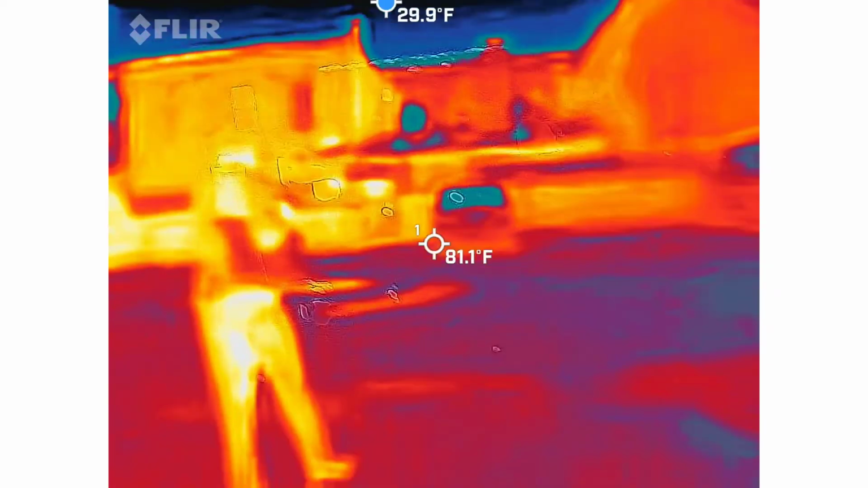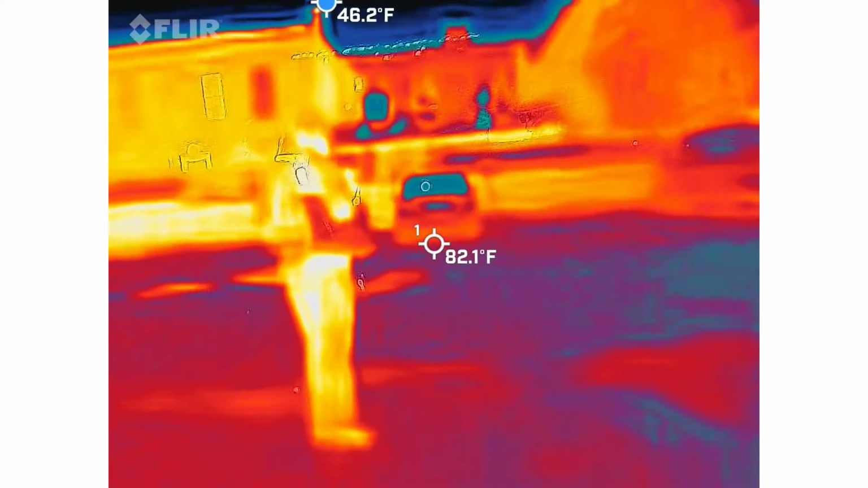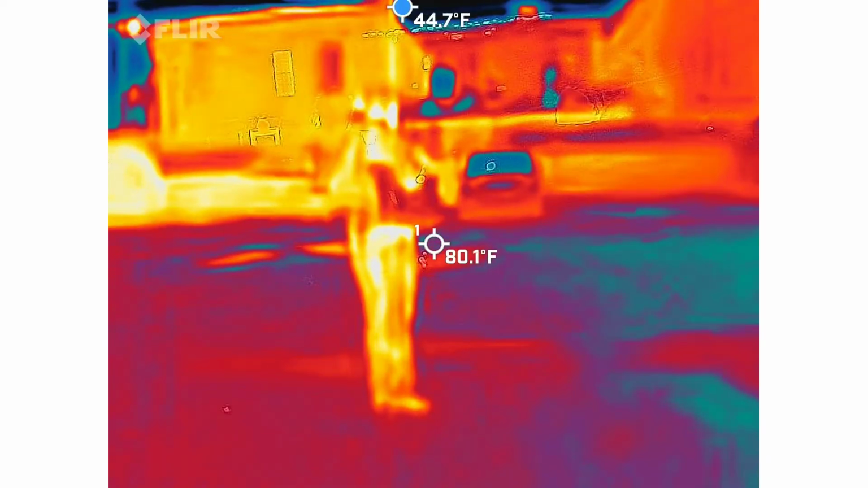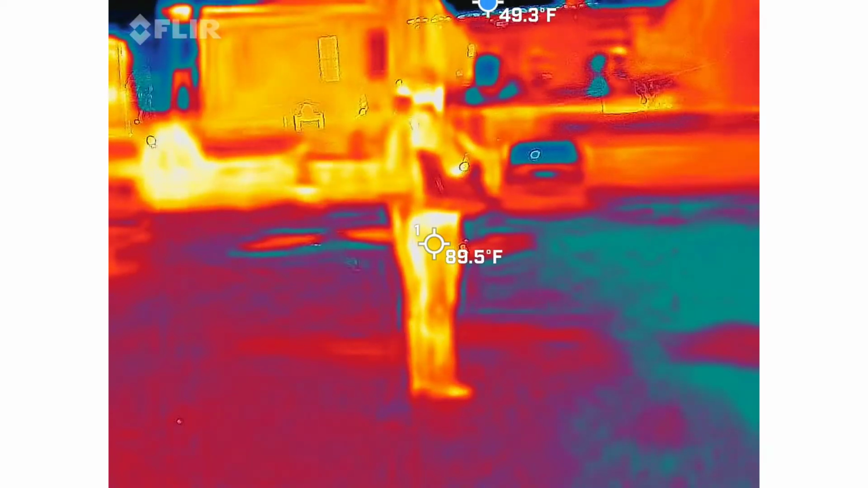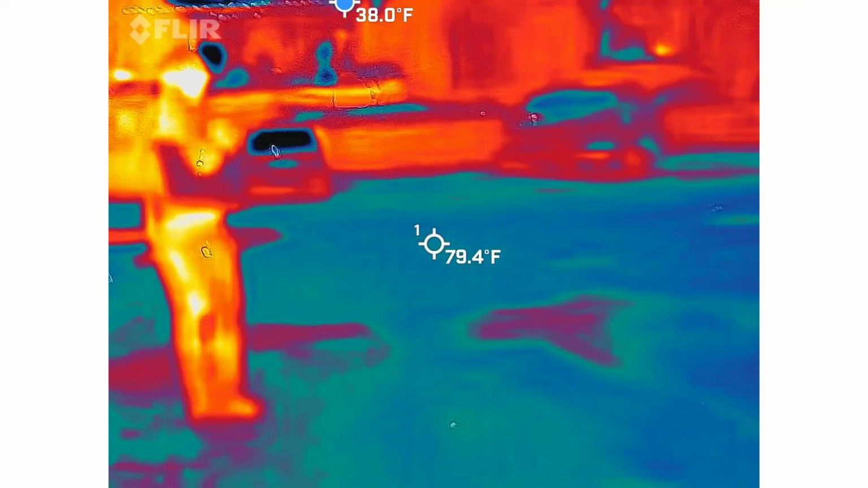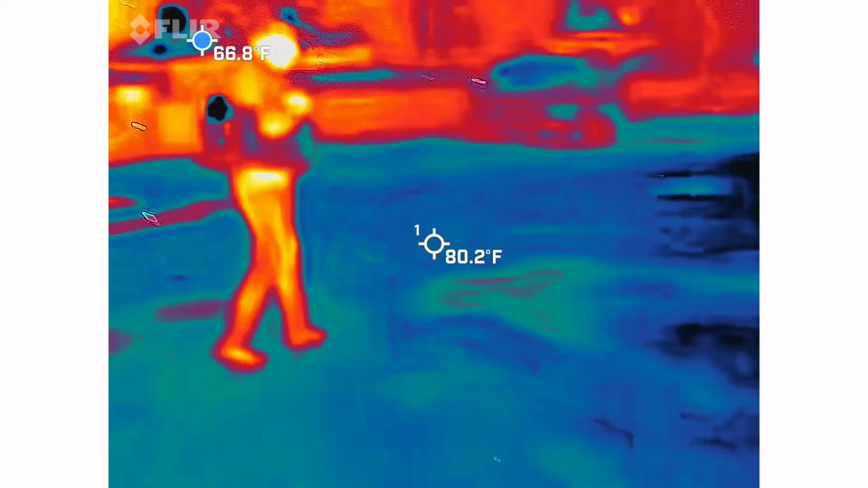Is that my bed? Water's probably gonna throw you off when you're watching it. I'm sleeping with one of y'all today. It's gonna be cooler. Pretty cool tech though, isn't it? It is really cool, yeah. I need one of these when I go hunting. It's great for fixing the dryer, you know, that kind of stuff.